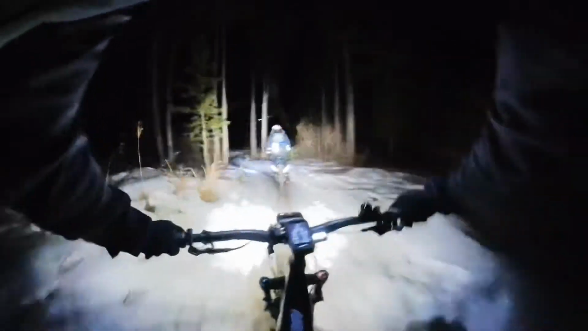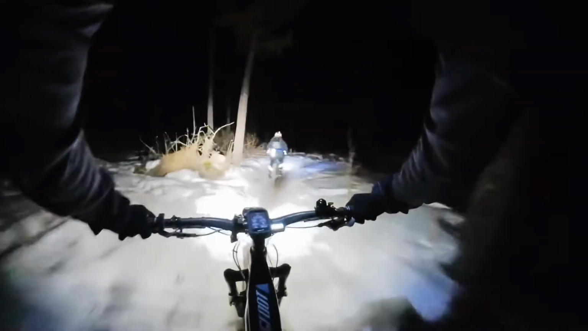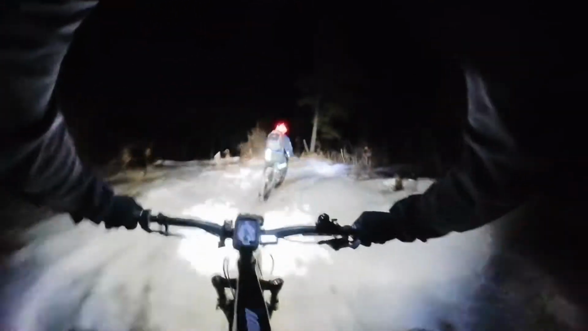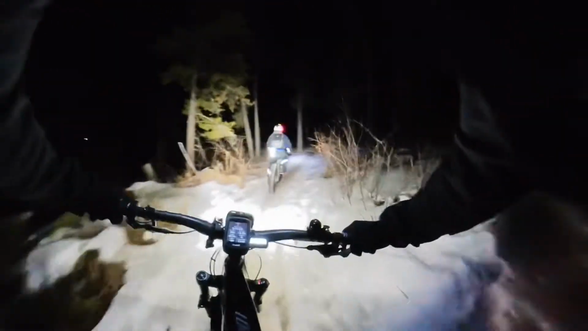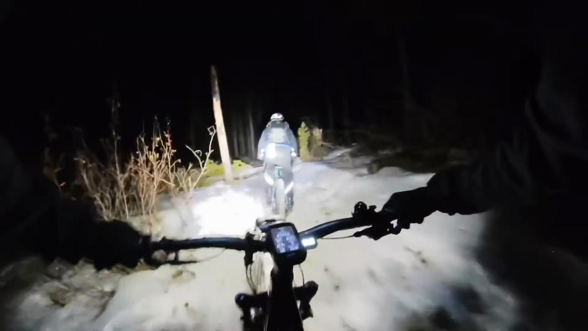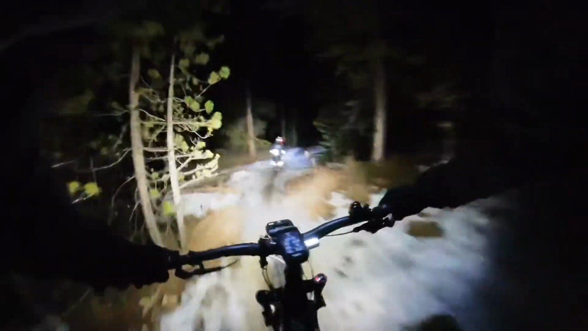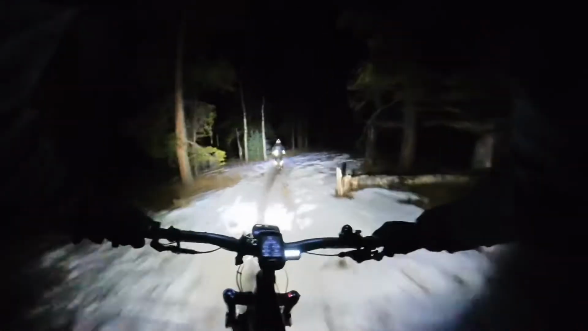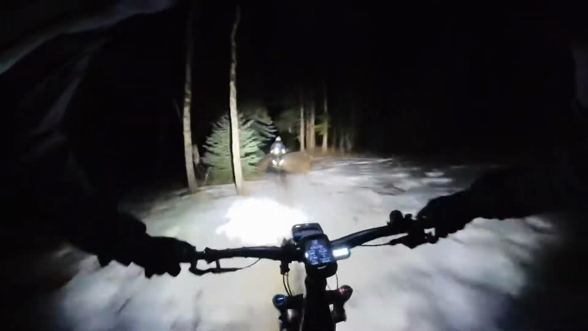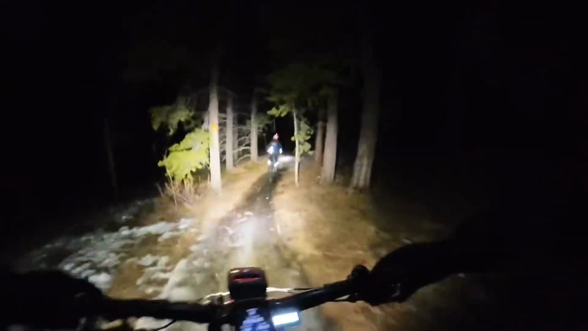I like this section. Even last weekend when I rode, it was firmer, but now it's softer. Riding the Norco Bigfoot VLT, a pretty heavy bike, any soft section my tires were sinking in, and that was my main issue. But the studs were also very handy because of these icy polished areas.